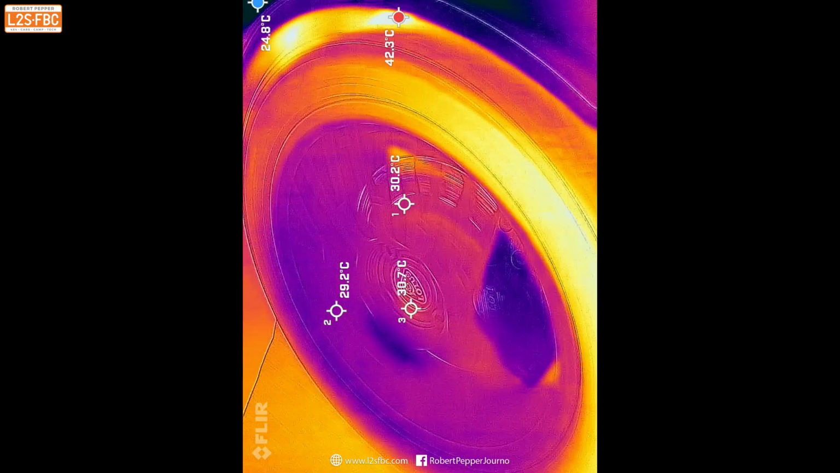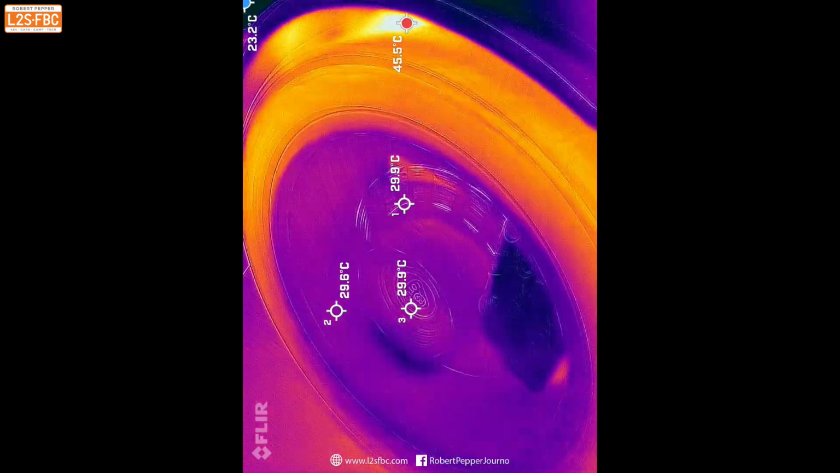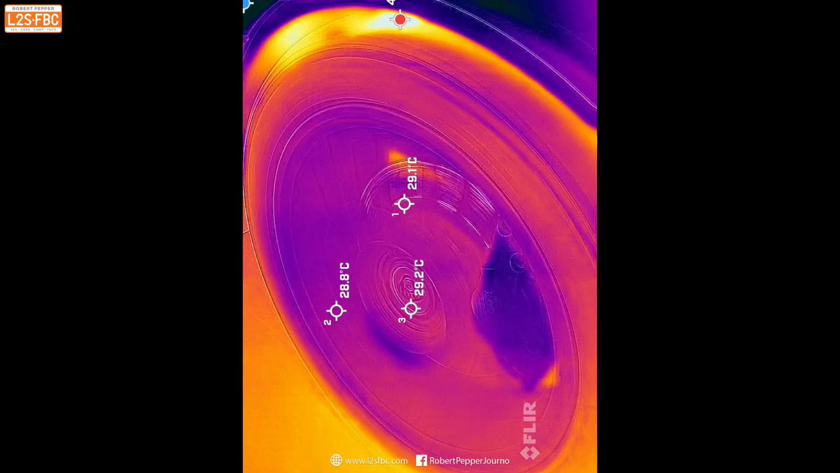One of the things I've got to do is actually lock out the range. I didn't do that because the range will keep changing, so the minimum to maximum won't be fixed across the video. I'll change that for the next one.